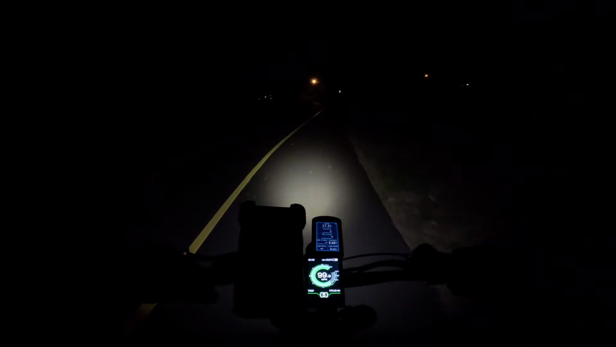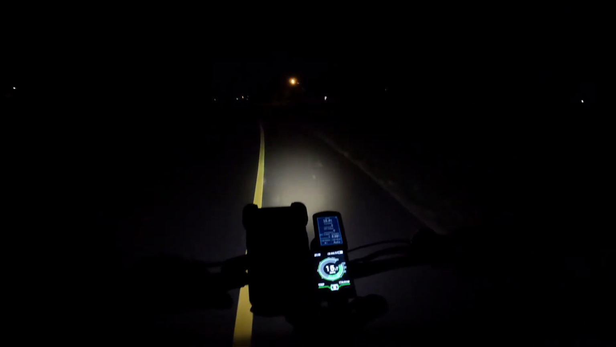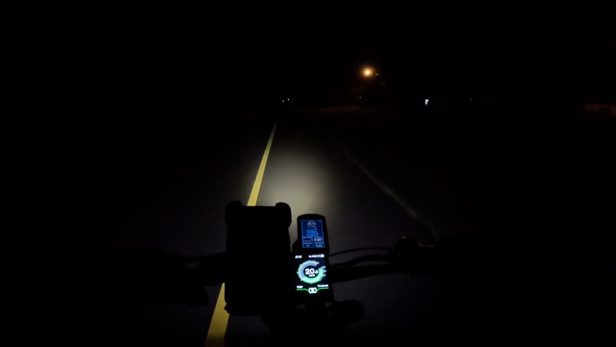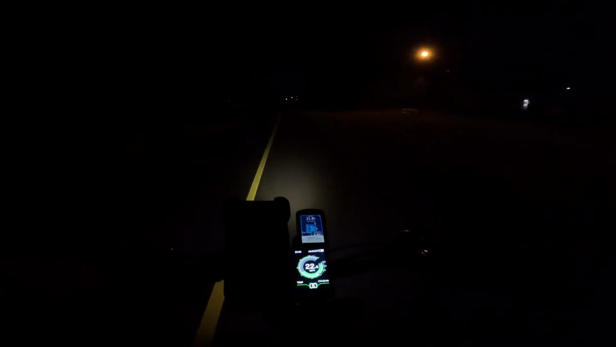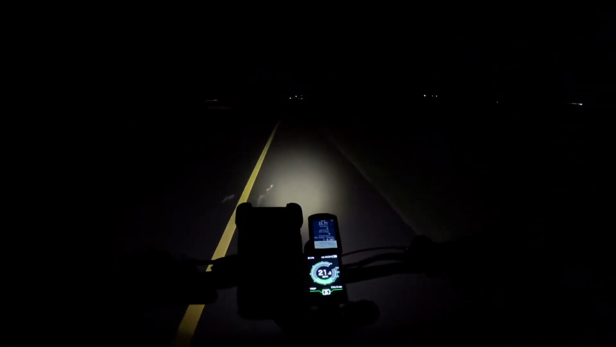Because the brakes work pretty good. I could just two-finger it, you know what I mean? And I've been using these brakes for a while. I already have 174 miles on it, on the same pads and everything like that, without having to bleed them or anything like that. And it does real good.